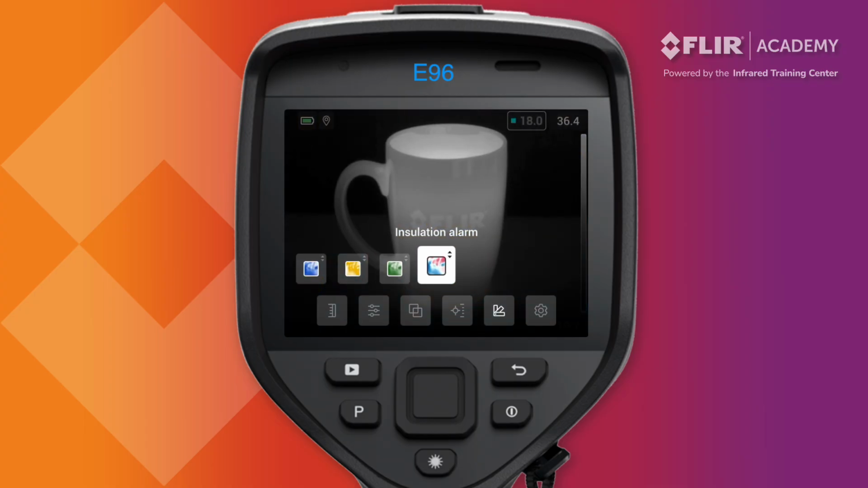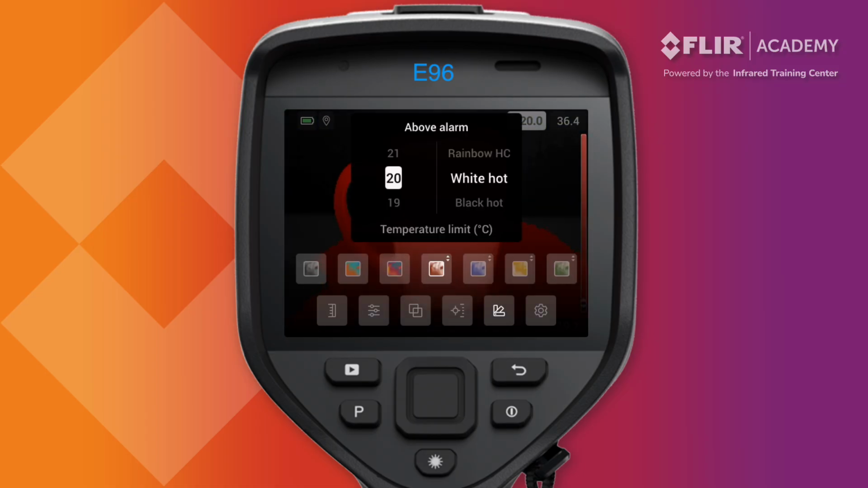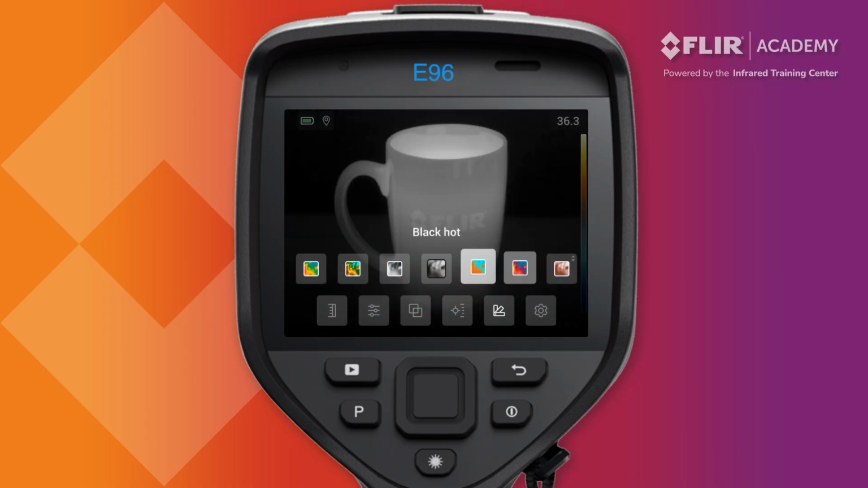Let's demonstrate the above alarm using our Flir coffee mug. Select the above alarm and set it to 30 degrees Celsius using the white hot or grayscale color palette. Now, anything that has an apparent temperature that's above 30 degrees will appear highlighted in red. To shut off the color alarm, navigate back into the color palette menu and select one of the standard palettes.